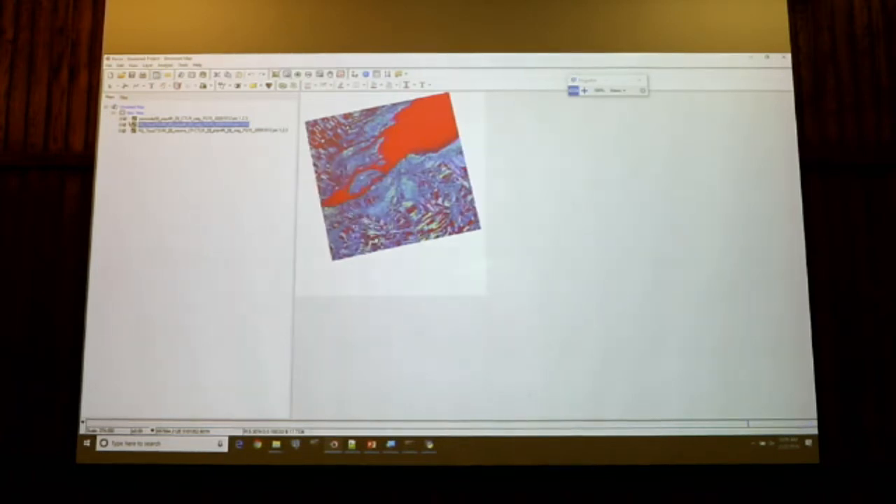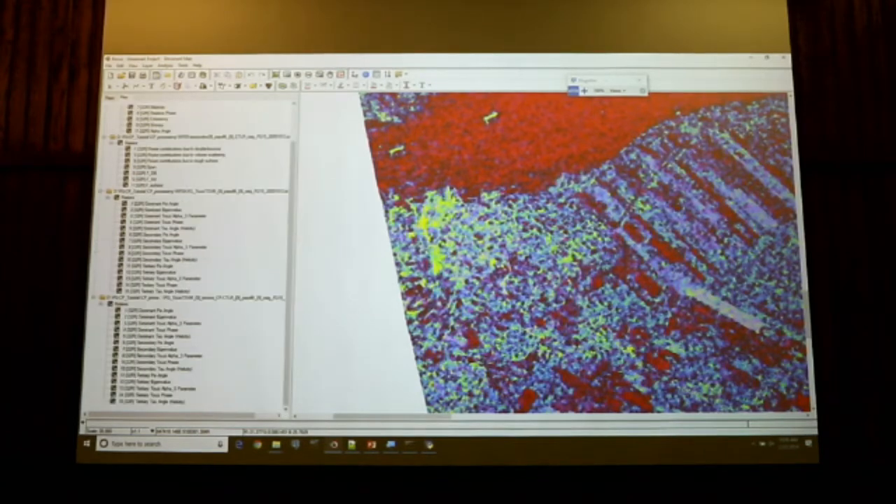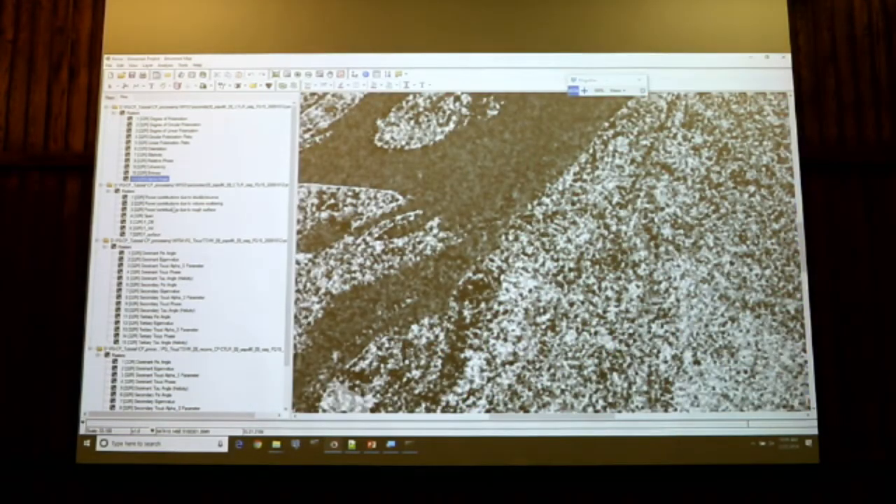So I will zoom on this region, and we will just look at two parameters, the ones that are the easiest to interpret. Here I will view the alpha angle in grayscale.